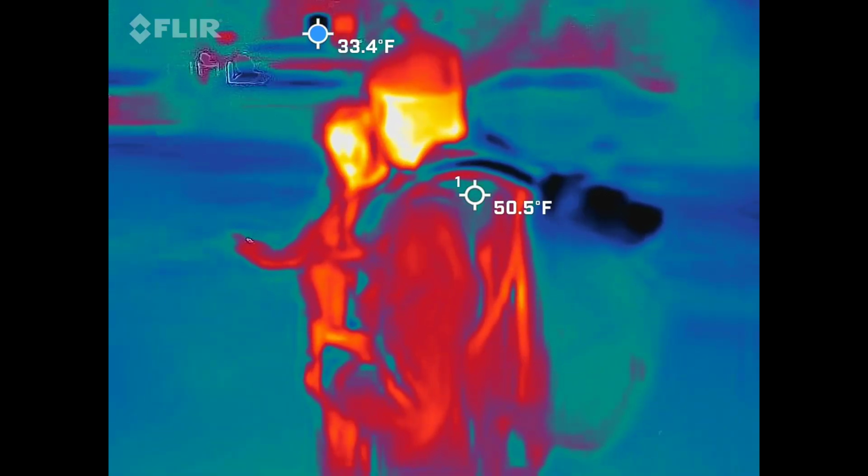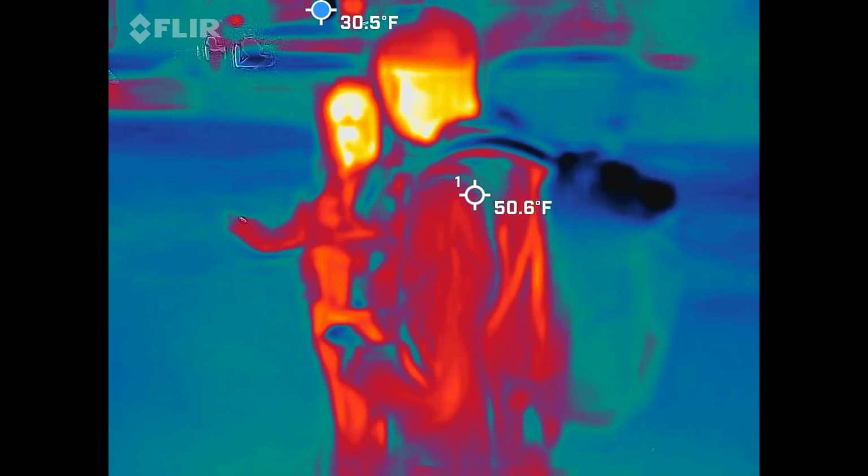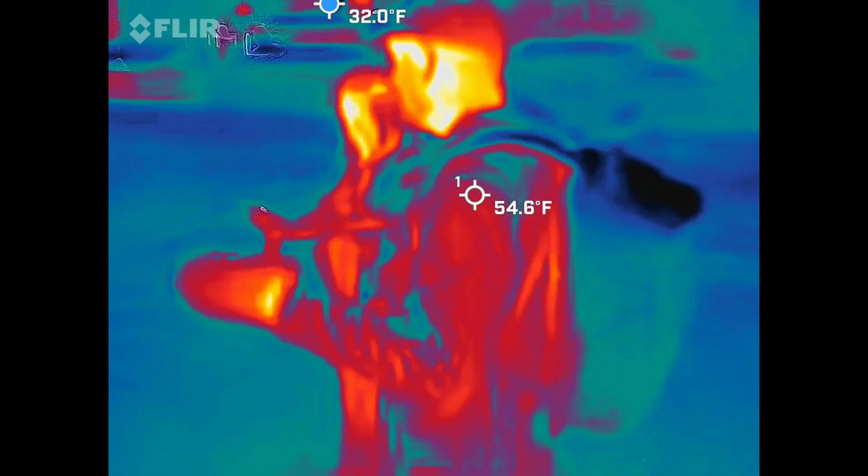Obviously, the EMF reading is coming along nicely, so we kind of know something is going on all over here, just below. So we are going to spread out within this location. Stay away from the two vehicles that we have here.